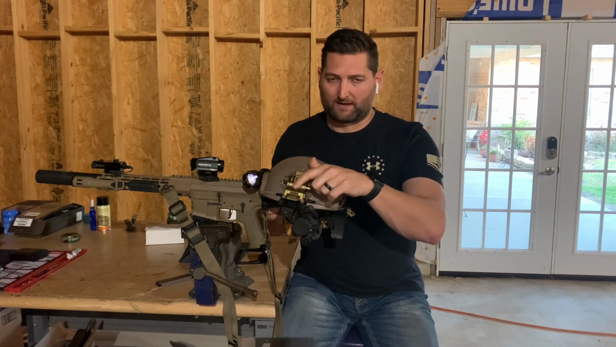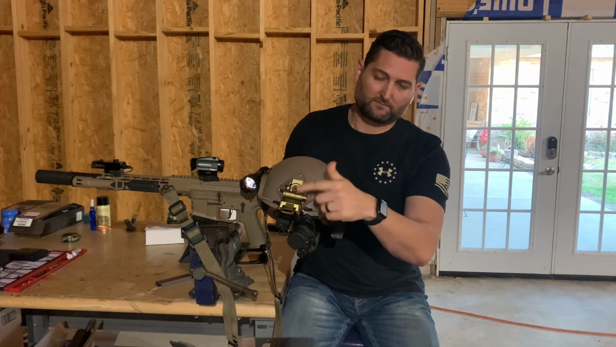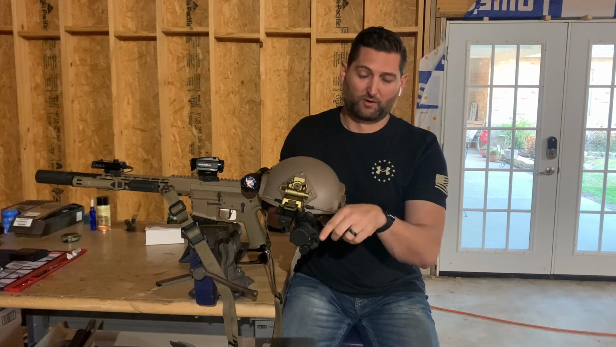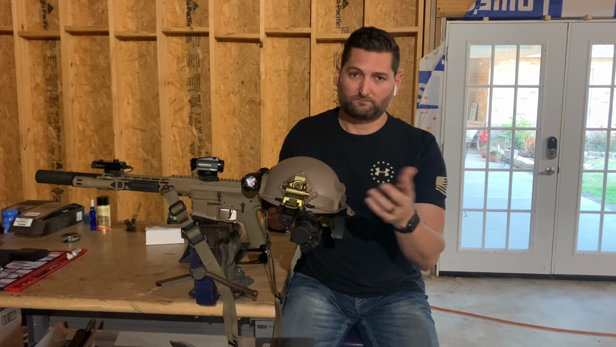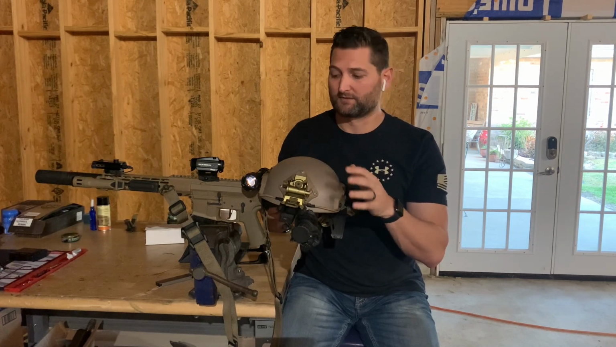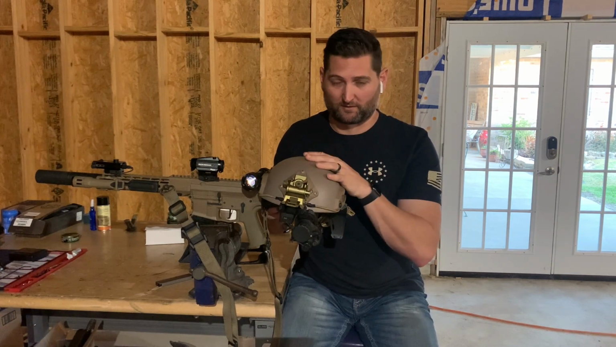The Wilcox mount itself, this burnt bronze piece, is $500. The bridge mount J-arm, if you buy the top of the line, is another $300-400. A Team Wendy helmet is another $300-400.